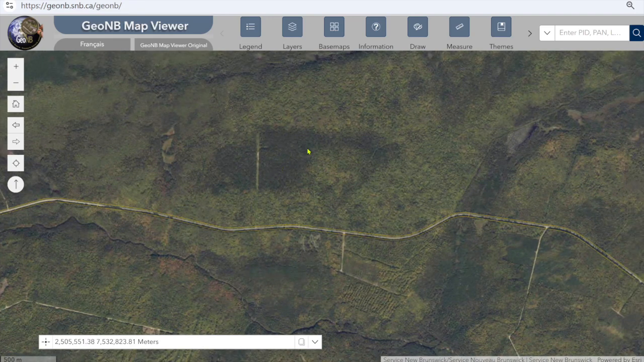This is actually where the marten videos are being taken. This is where the local nature group went up. This was one of our stops. We put a marten box up in here.